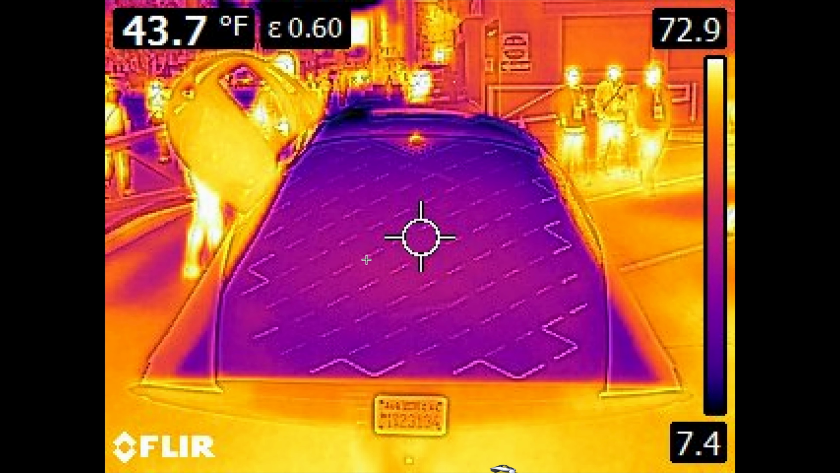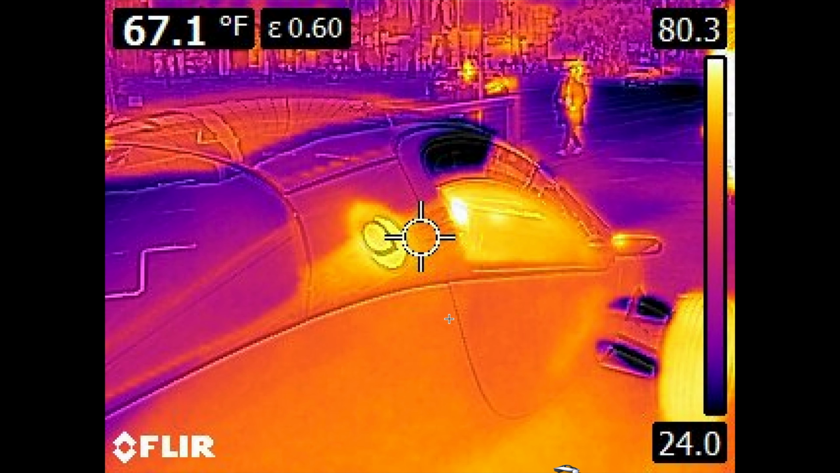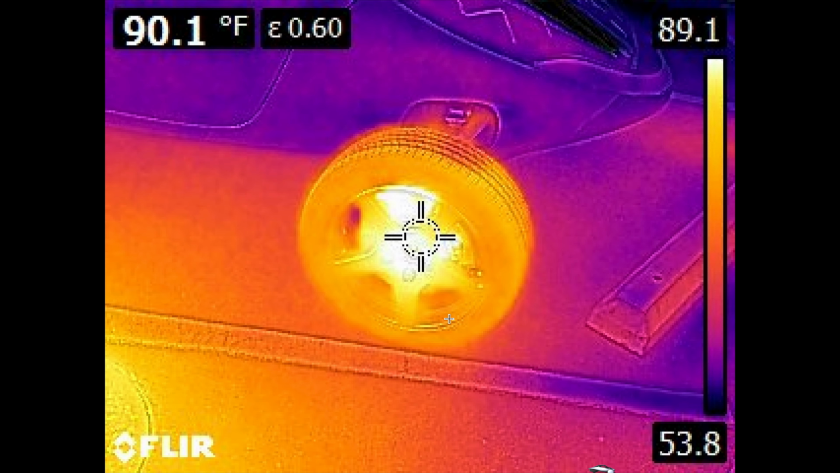Back solar, again, very cool, in the 70s. This is the back wheel cover, so just some residual heat from the tire being in contact with the hot asphalt. So it's holding the temperature really well, with no issues keeping the car cool. Everything's working well, as expected.